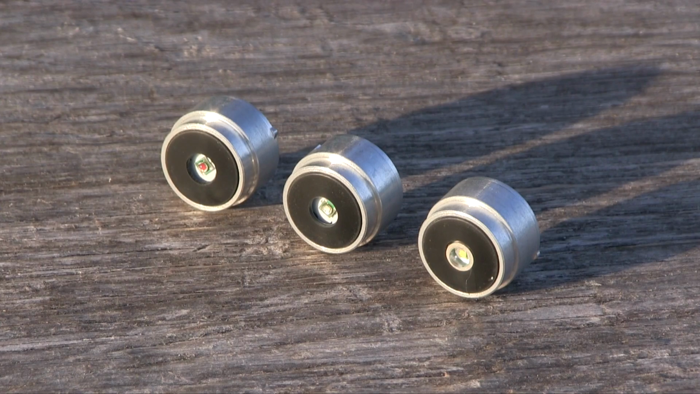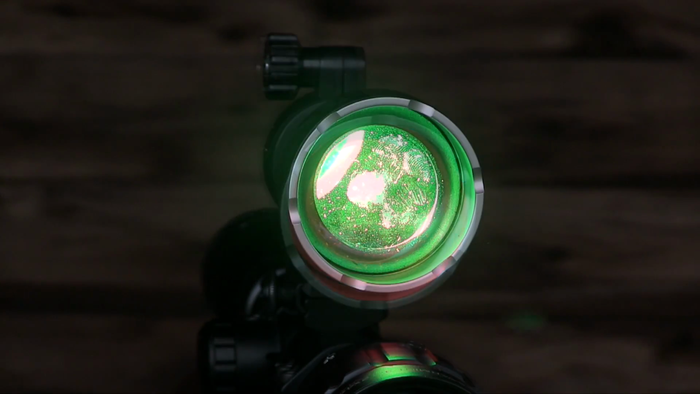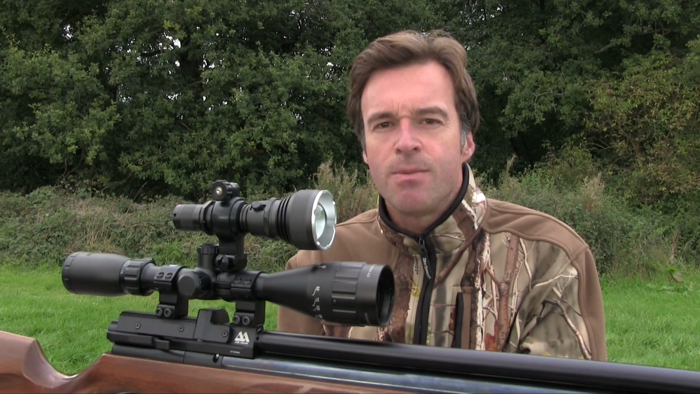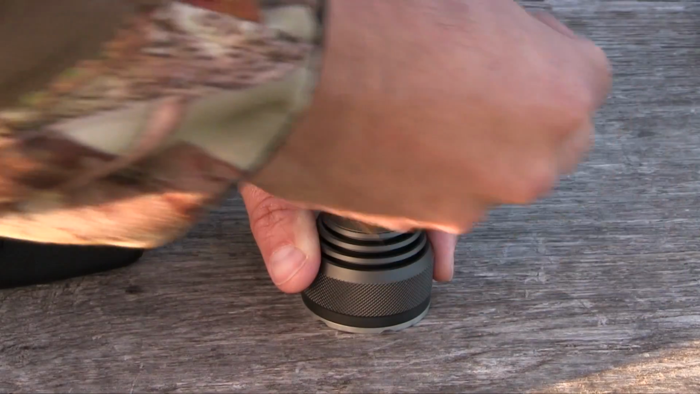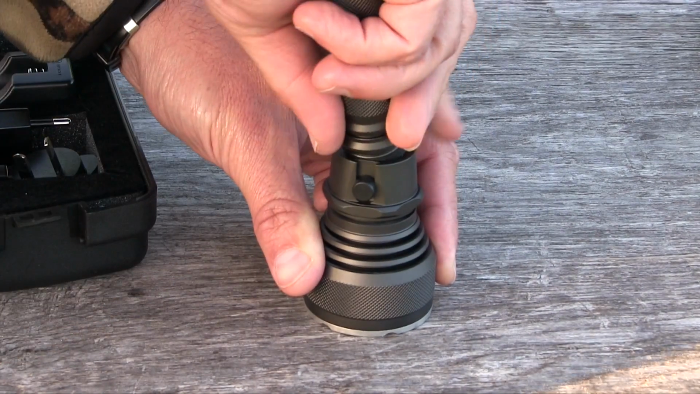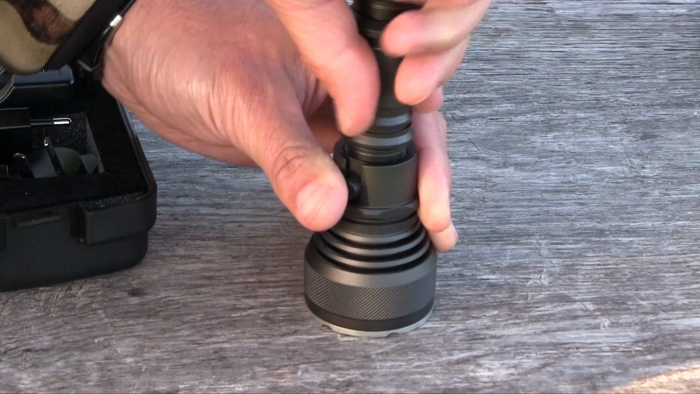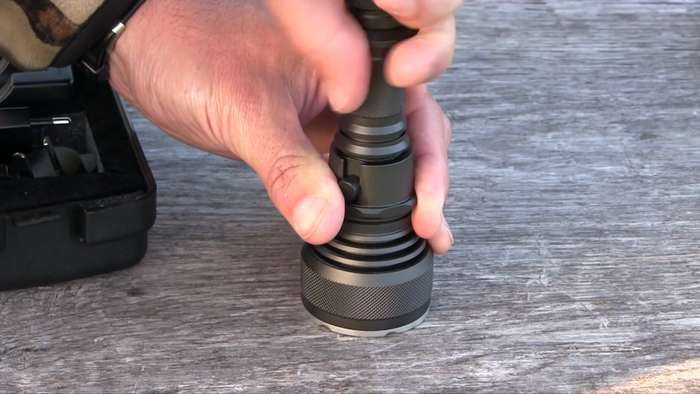The multi-LED kit enables you to switch between white, red and green light by means of its interchangeable system. It's very easy to use, and because it uses different coloured LEDs, there's no need for light reducing filters. You can also use it with night vision by switching to the infrared LED, which costs £49.99.